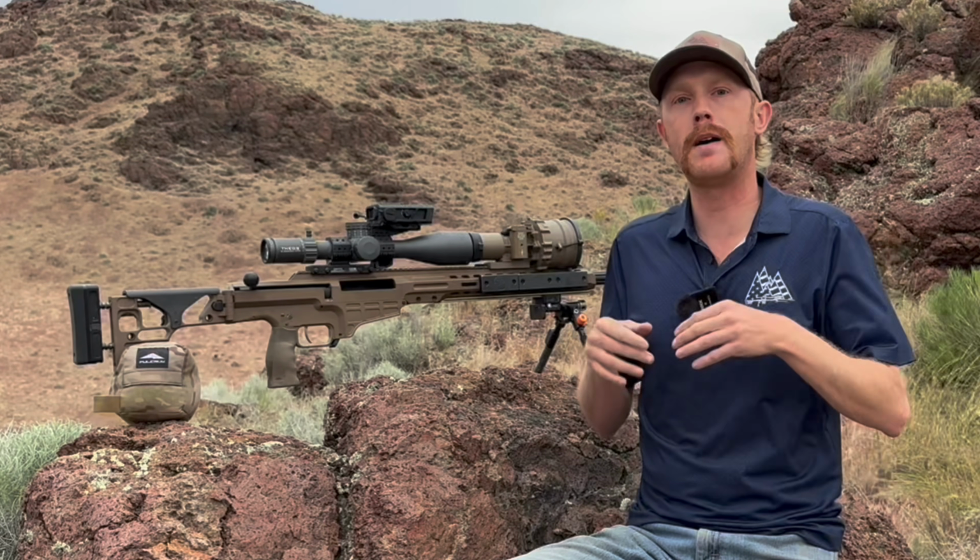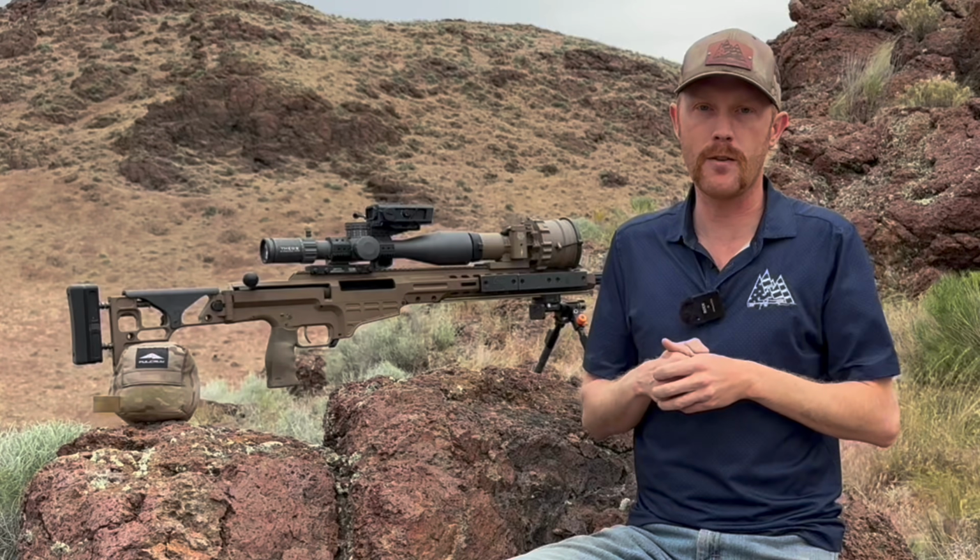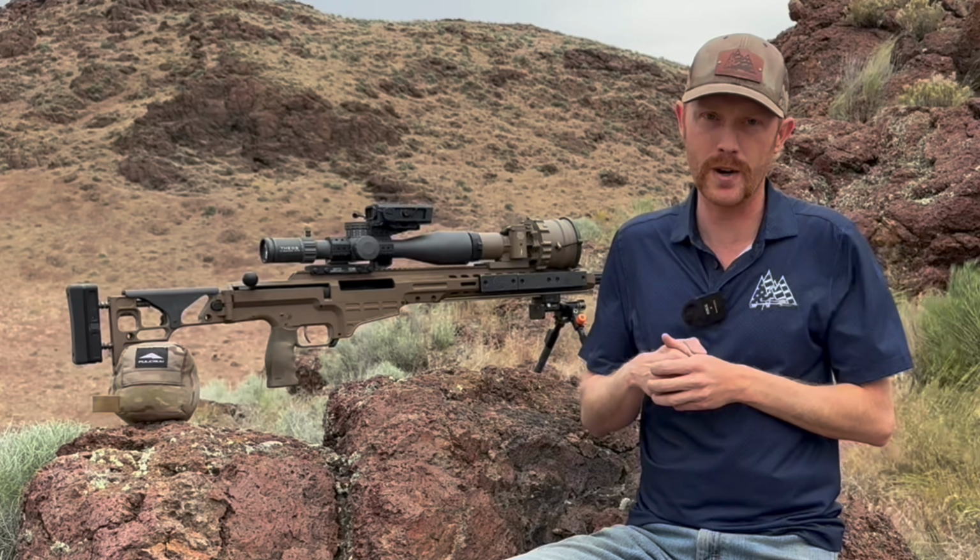So what we saw was my ability to put rounds on the target, but definitely my ability was degraded a bit, say from the 1,000-yard line. Still, I'm feeling pretty good. I said, man, I really want to push the distance on this unit. We moved out to about 1,520 yards.